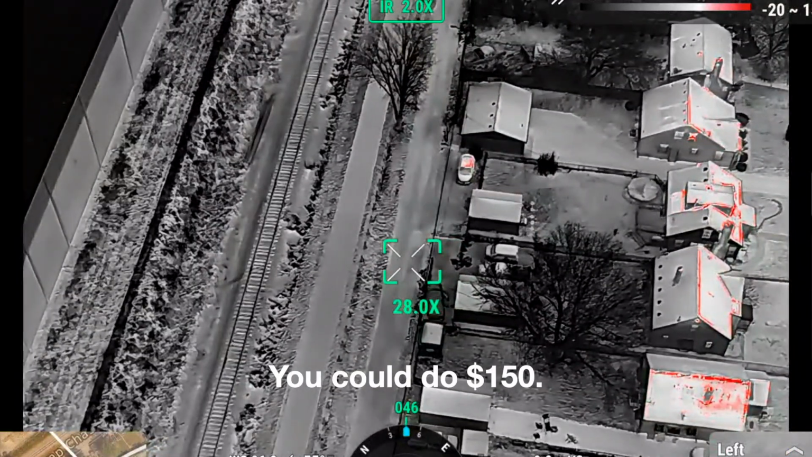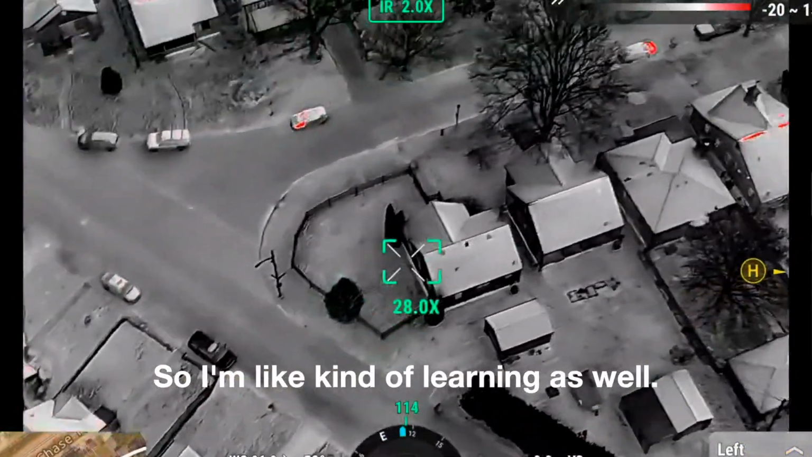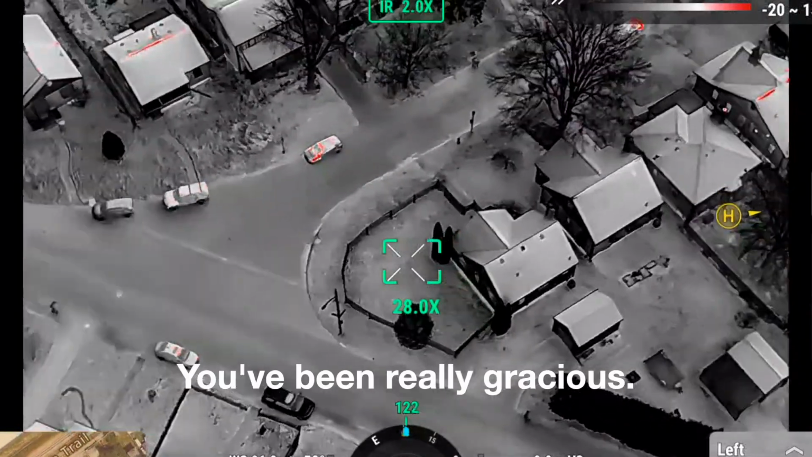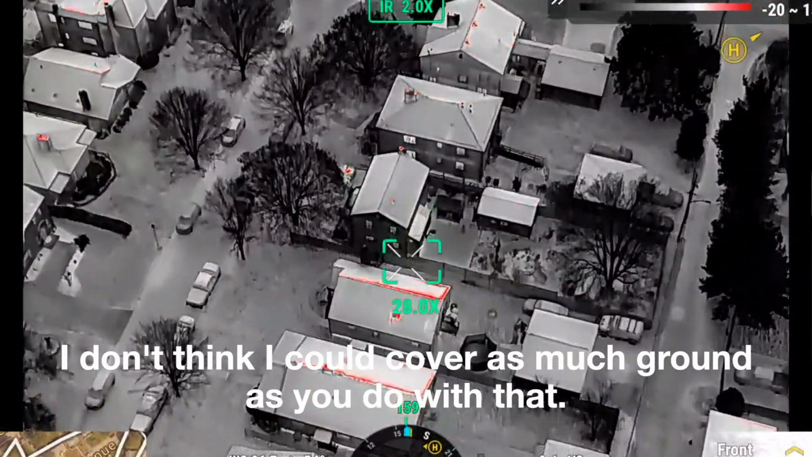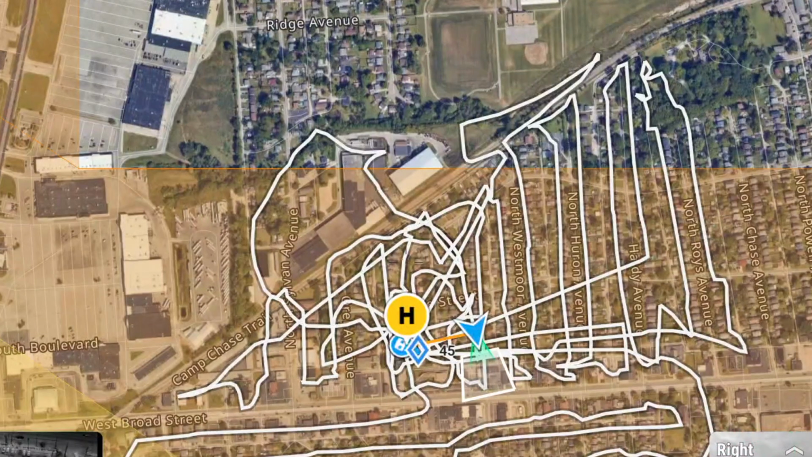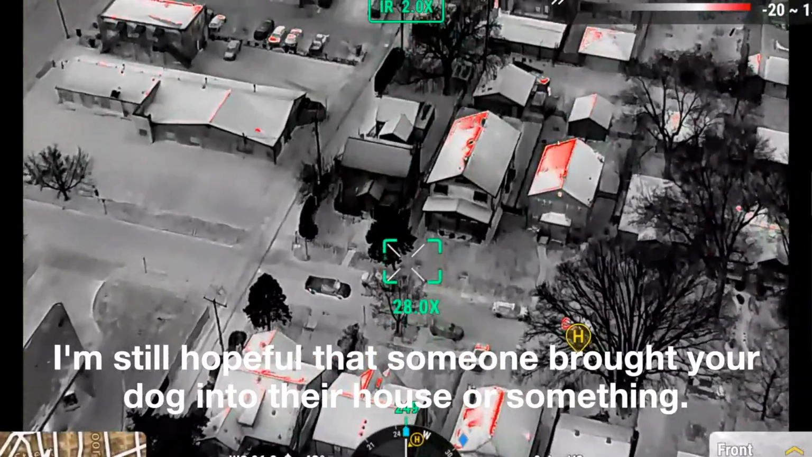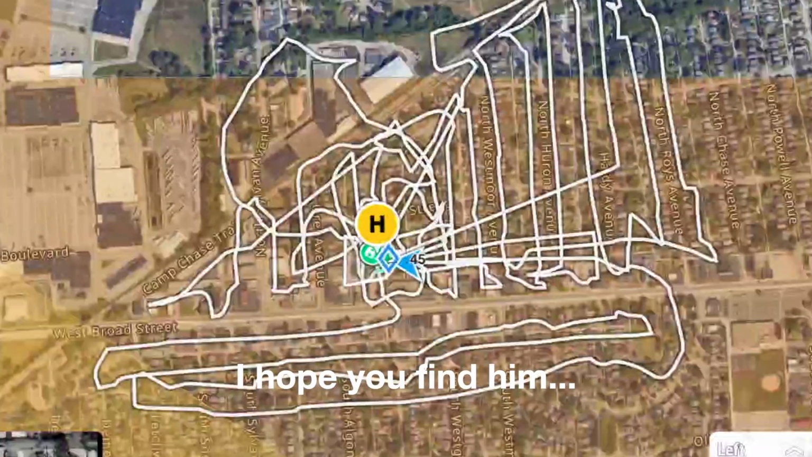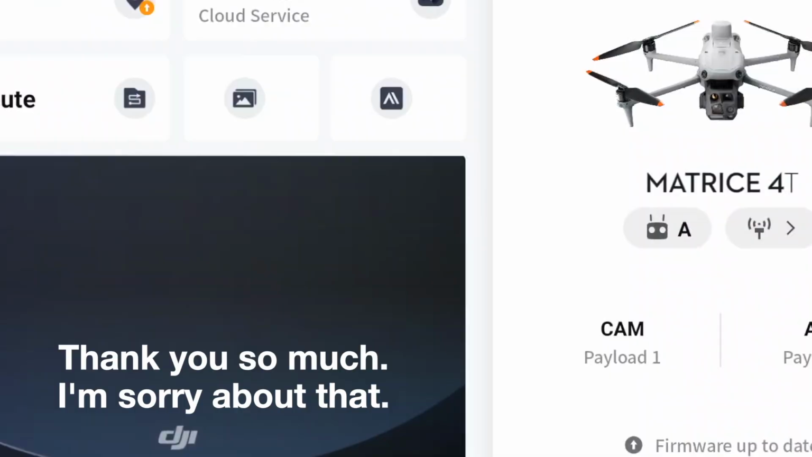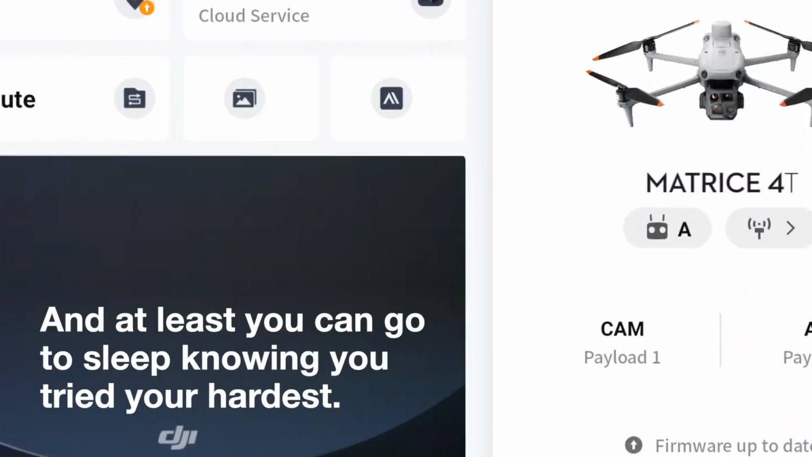Well, you could do 150. No, don't worry about it. No. I mean, this is my first time doing pet recovery, so I'm kind of learning as well. You've been really gracious and helped and tested me. I don't think I can cover as much ground as you did with that. Okay. Yeah. I'm still hopeful that someone brought your dog into their house or something and they just don't know how to contact you, but I hope you find them. Thank you so much. I'm sorry about that. We tried our best, and at least you can go to sleep knowing you tried your hardest.